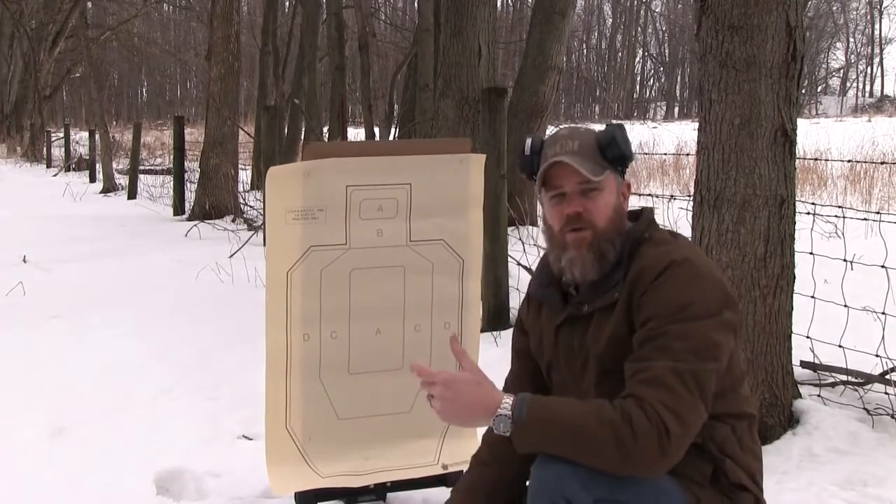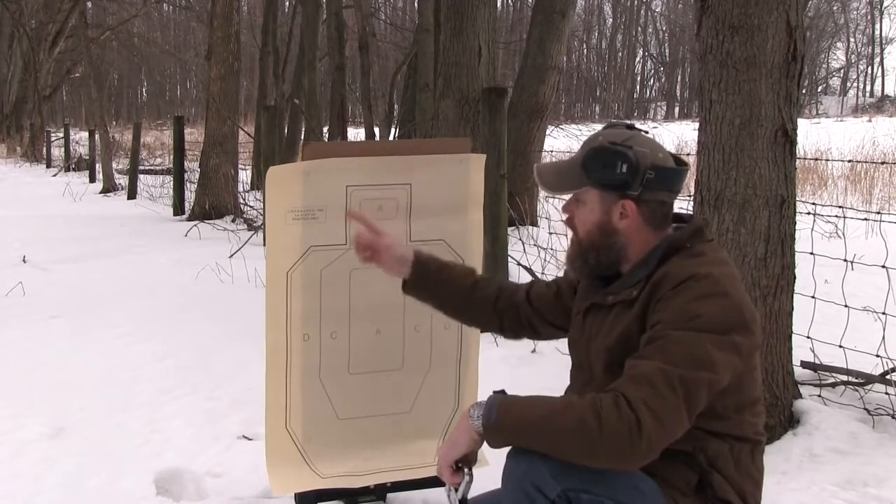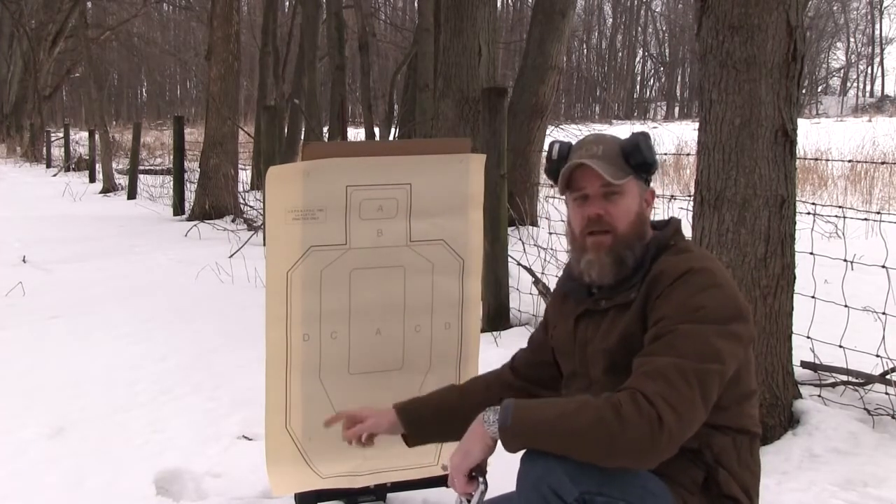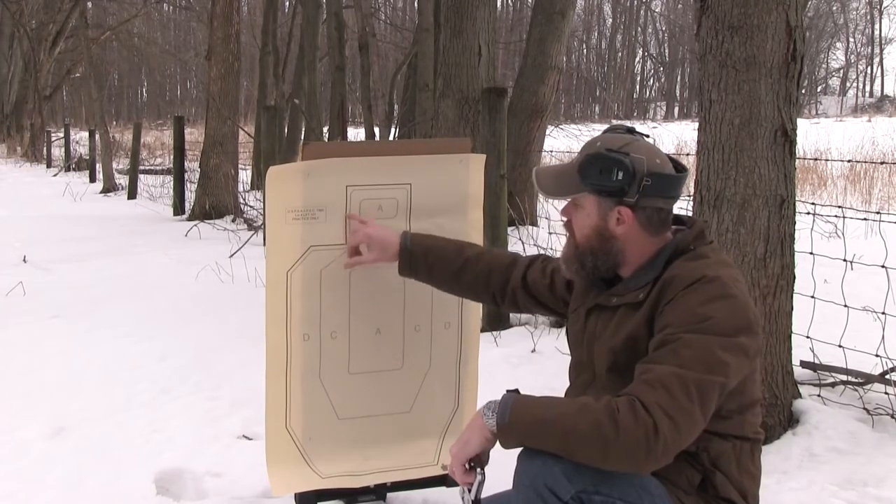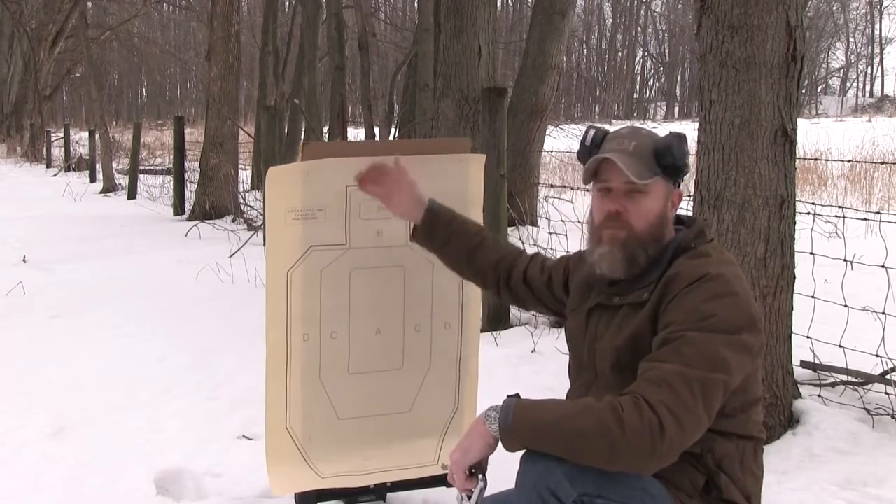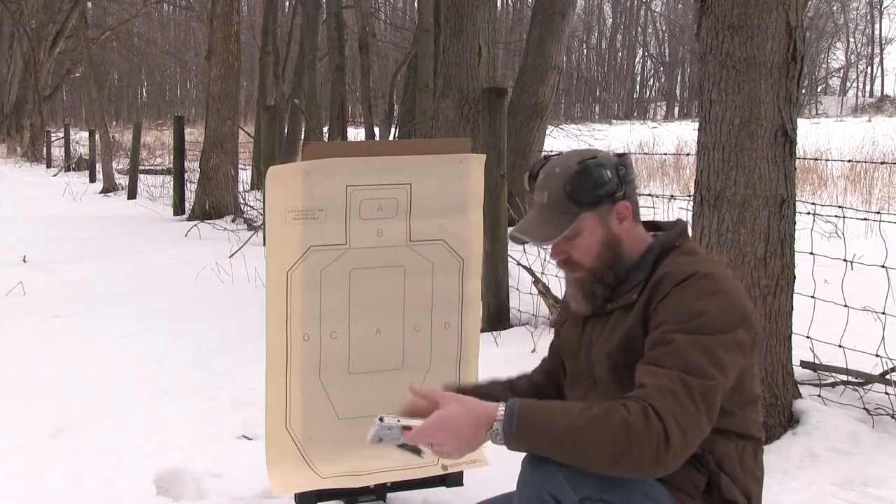Now, because this is a thermal imager, this target is going to look like either a big white or a big black blob. I will not be able to see this IPSC silhouette outline through the sight whatsoever. The only way I could see it is if the ink on the paper was hotter or colder than the paper it was on or the cardboard backing it was on, but it's not. It's the exact same temperature as everything else around it.